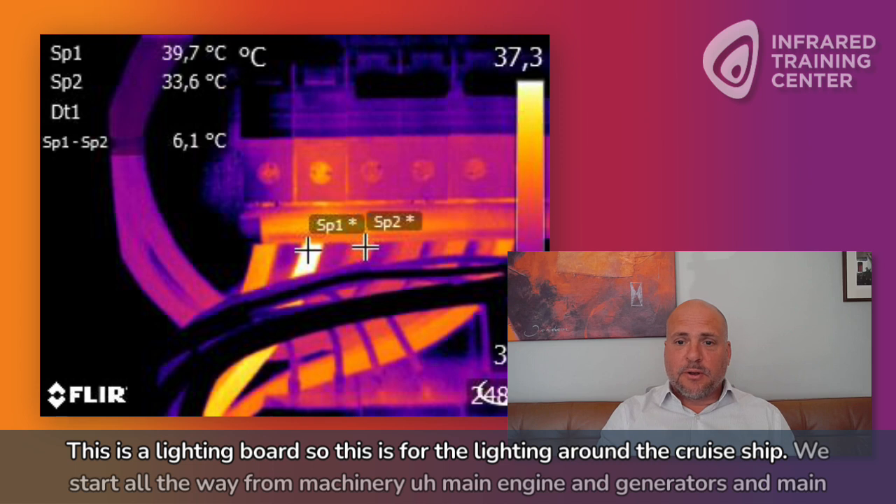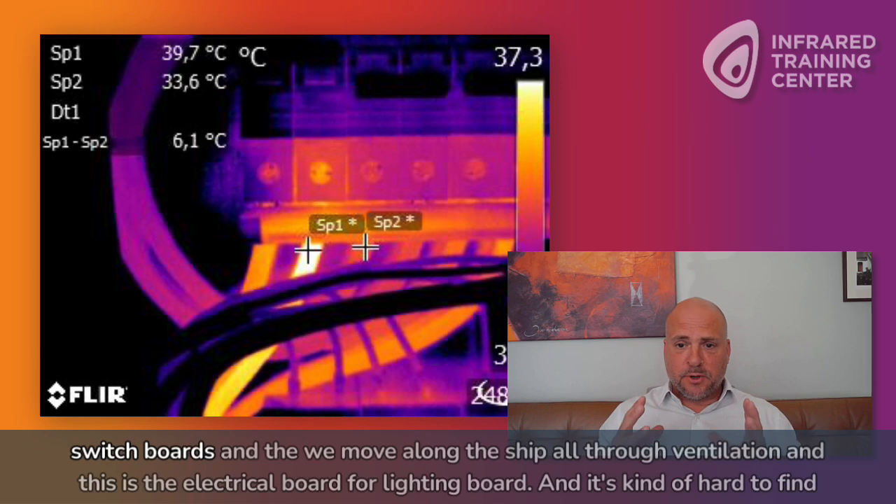Well, how about this next example here from your recent inspection? What was going on here? Yeah, this is the lighting board. So this is for the lighting around the cruise ship. We start all the way from the machinery, main engine and generators and main switchboard, and then we move along the ship all through ventilation. And this is the electrical board for